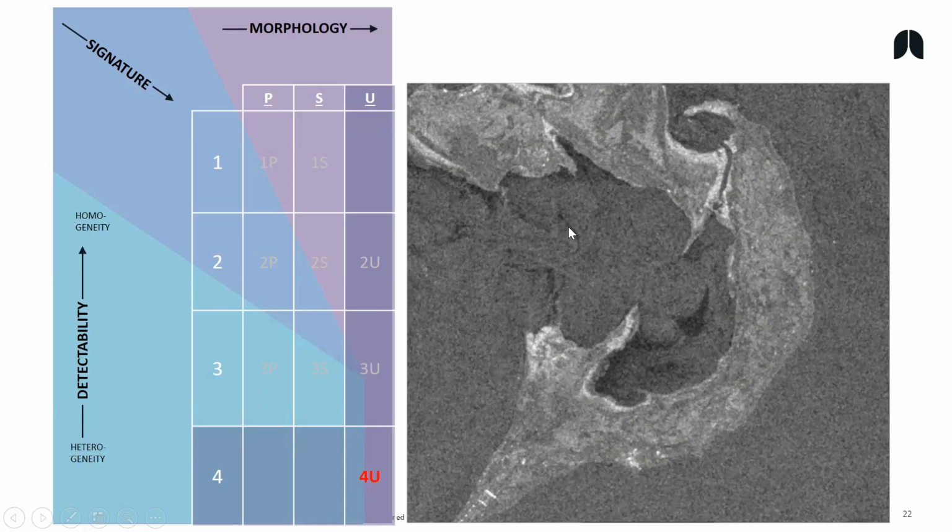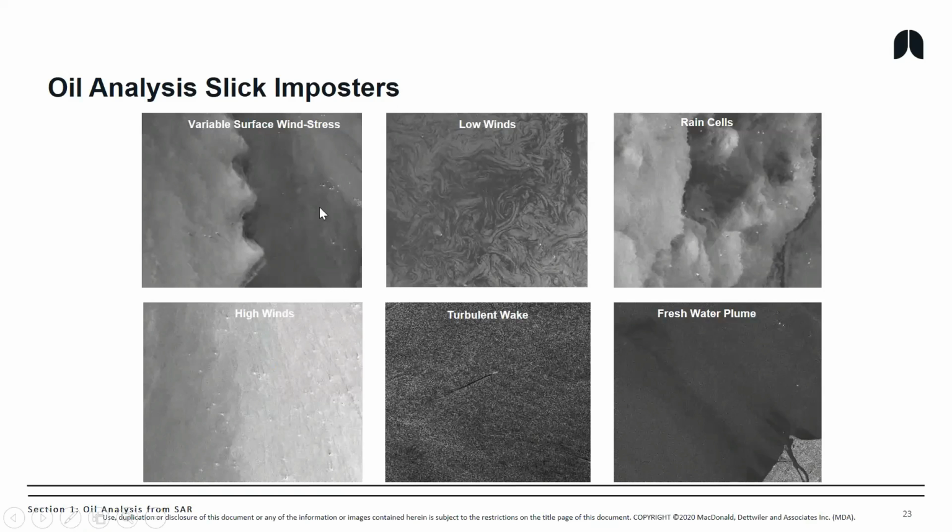Sargassum in the Gulf of Mexico is an example of that, where there are massive blooms of algae, and they can be slick imposters. So we're thinking maybe that's what this is, so we put it down as less likely. There are also a number of other slick imposters, as we call them.